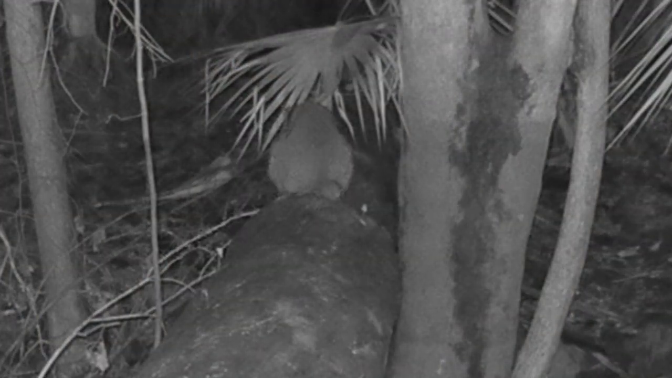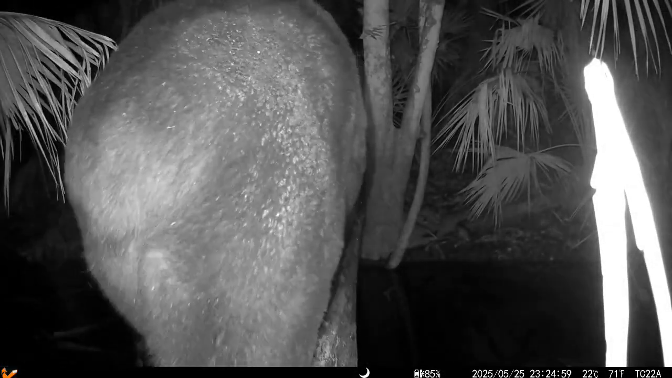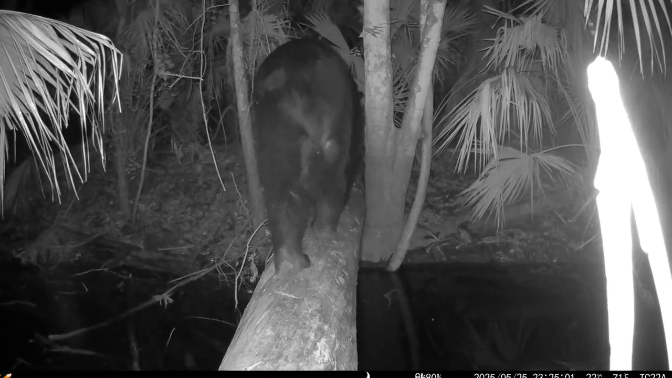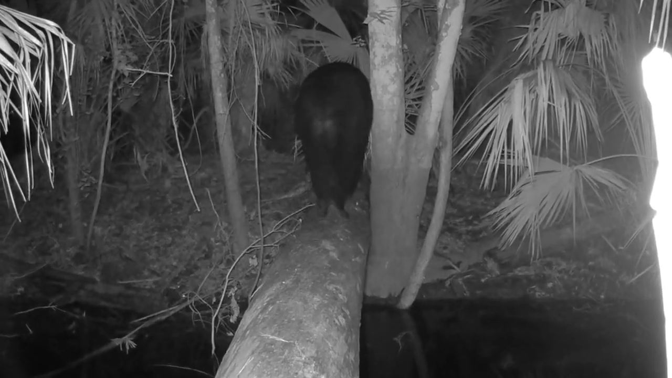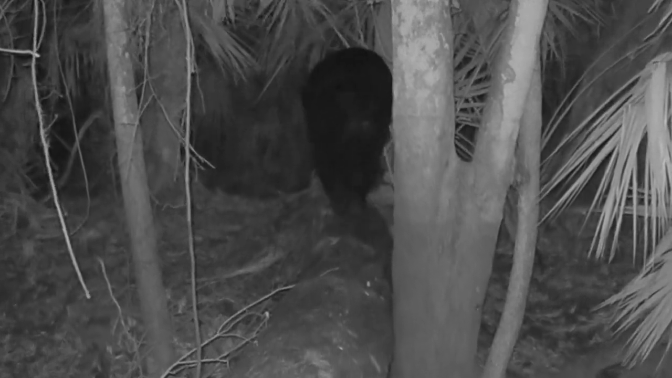Another raccoon on the captain's log. I think he was marking. I hope so. And check this gal out. Whoa! Yeah, she is undeterred by that palm frond. She just kind of plows right over it.